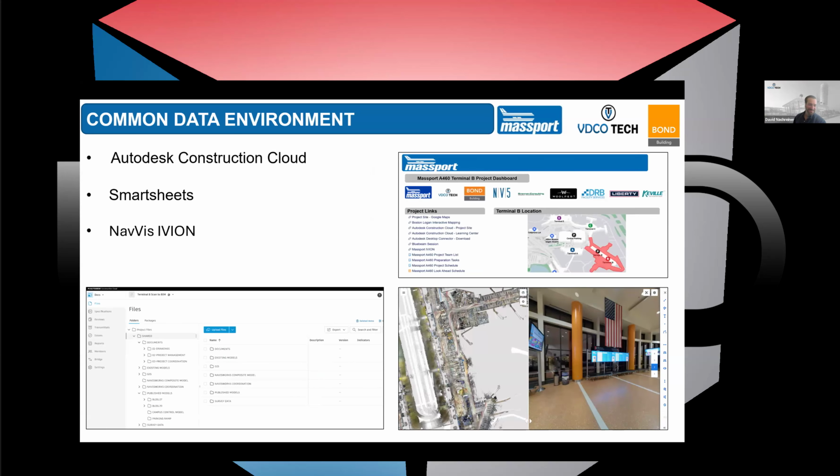Yes, make sure the point clouds are pinned. Sometimes we move them on accident. Yeah, if I got one more email.